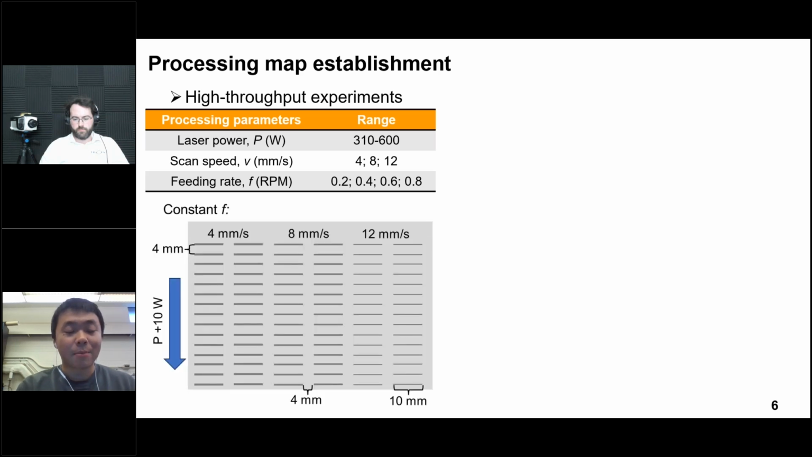So here the image demonstrates how we fabricate different melting tracks. Here's one plate with a fixed feeding rate, and the length of the melting track is set to 10 millimeter, and the gap between each melting track is set to 4 millimeter. For each column, we will fabricate 15 different melting tracks under different laser powers. And in total, for each plate, we will generate 90 different melting tracks under the same feeding rate.